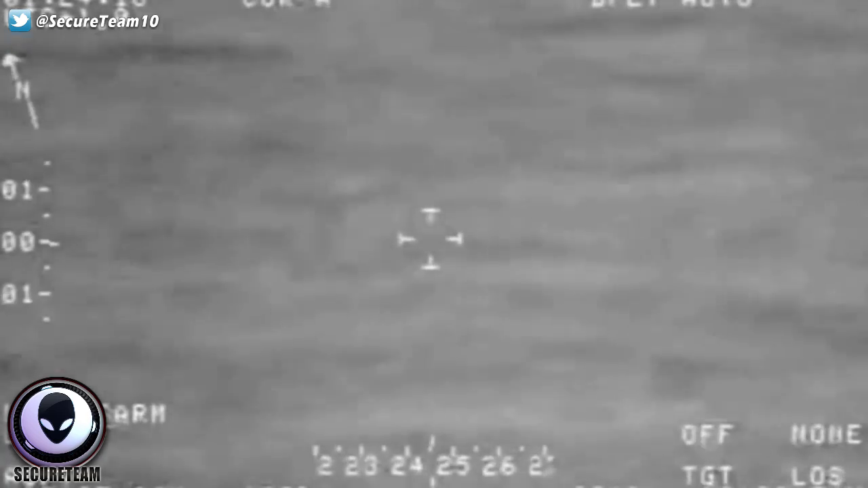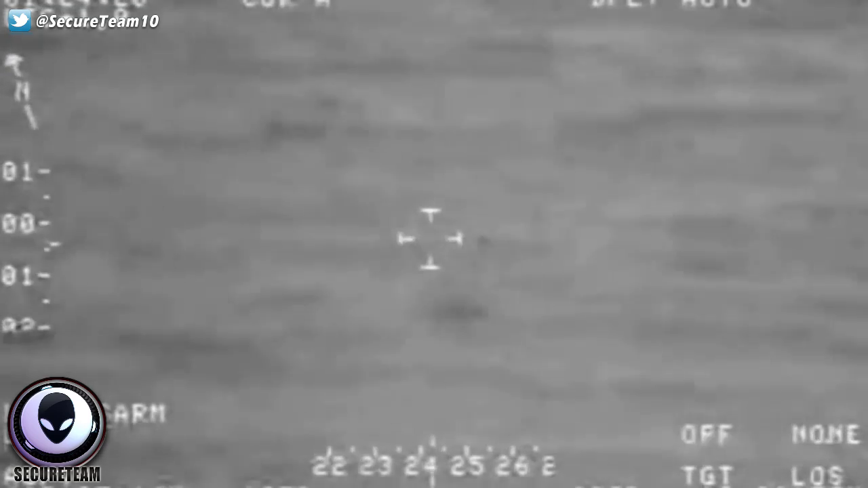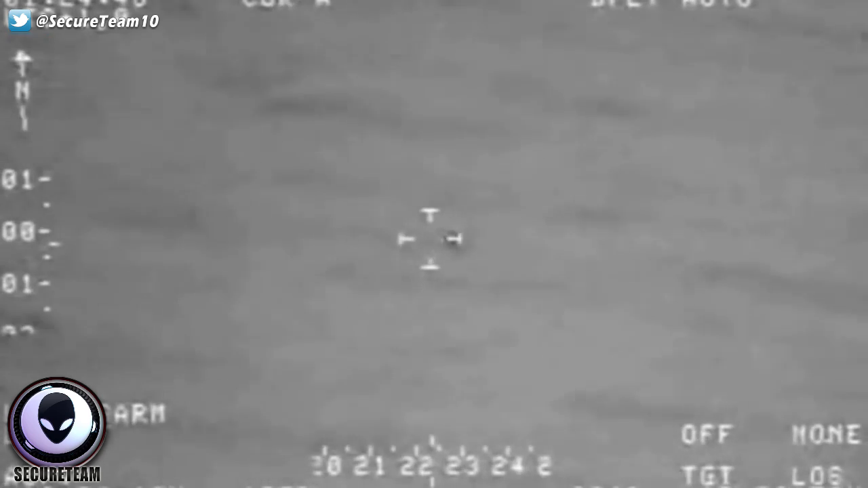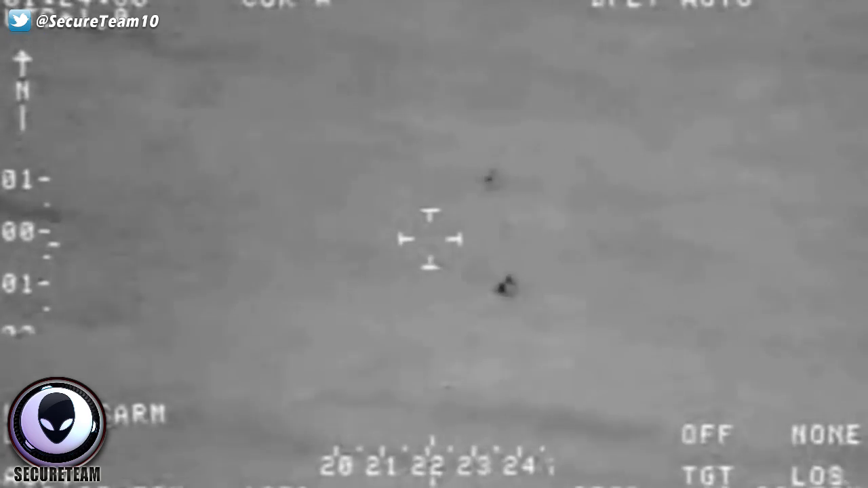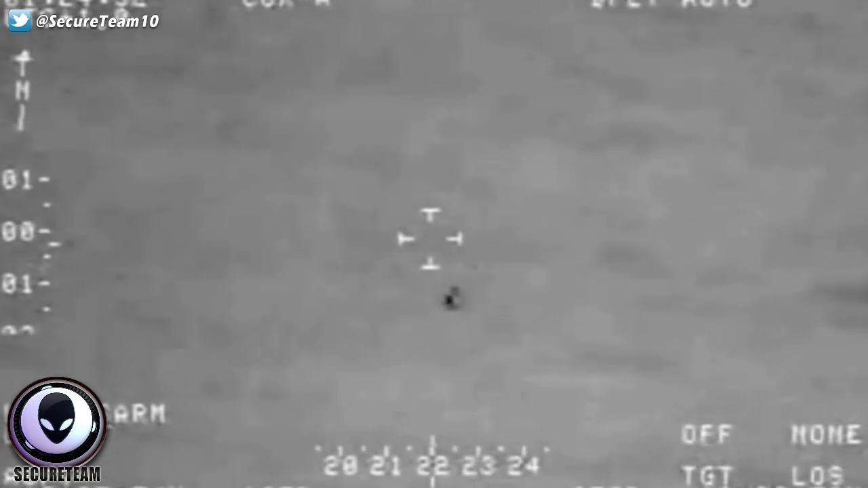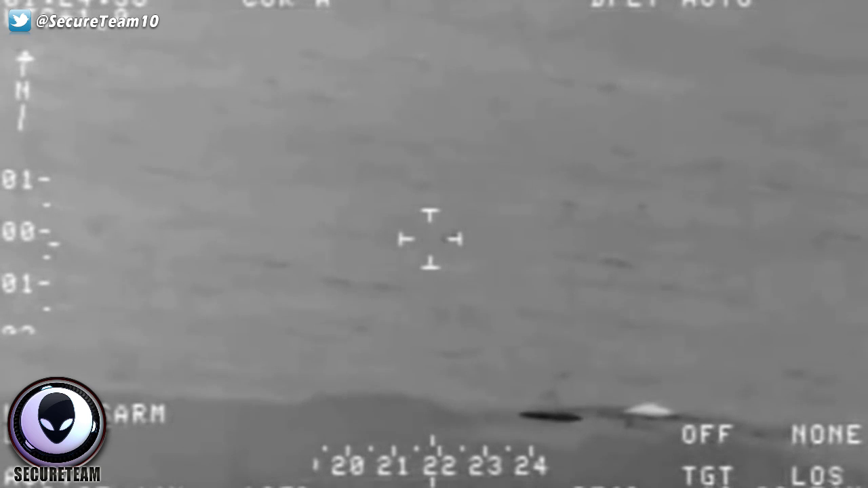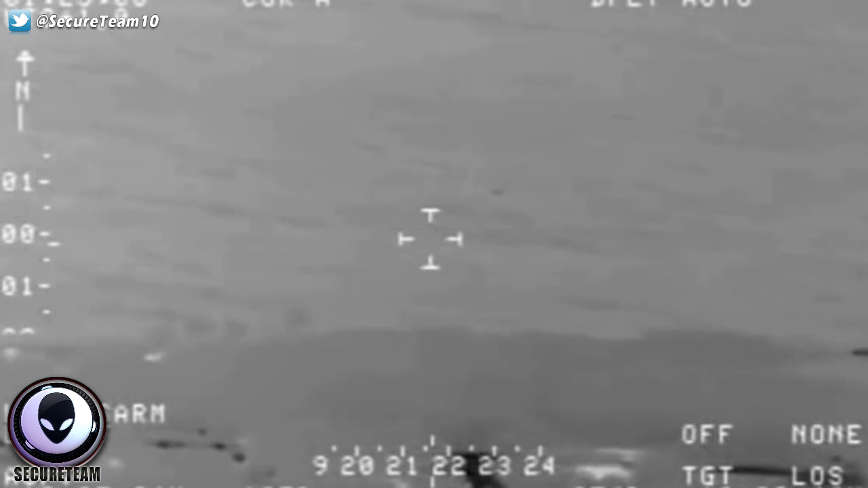When this thing hits the water and goes underneath, it does not slow down one bit. No resistance from the water is slowing this thing down. And when it comes back up, it splits into 2 UFOs before finally vanishing in the distance. You're seeing that piece of footage here. And again, another piece of undeniable footage, another one of the best clips that we have ever seen. And I just love showing it, and I'll show it every opportunity that I can.